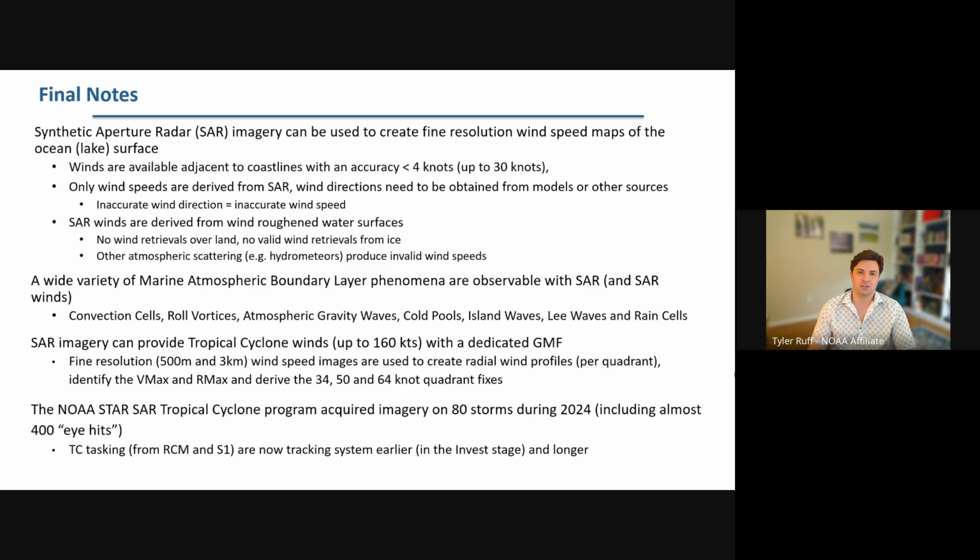But only wind speeds are derived from the SAR. And in order to calculate these wind speeds using the GMFs, we have to obtain wind directions directly from weather models or from other sources. This can add a source of error because an inaccurate wind direction can lead to an inaccurate wind speed, as I demonstrated over that frontal area in Lake Superior.